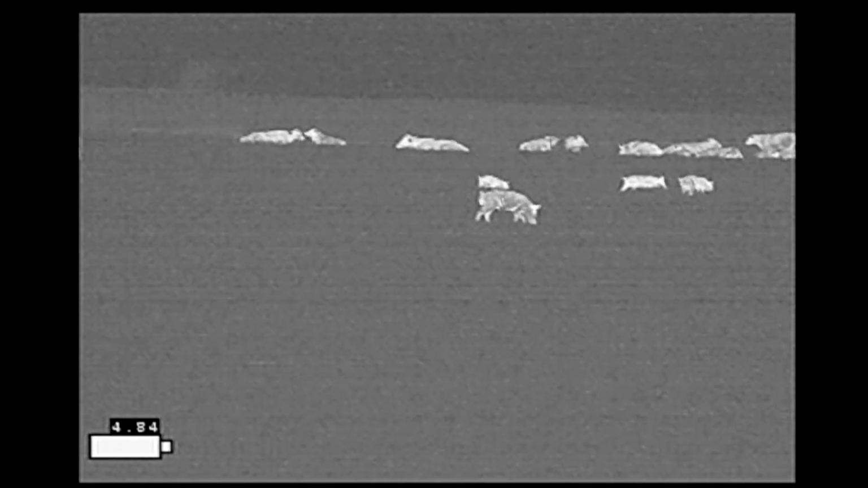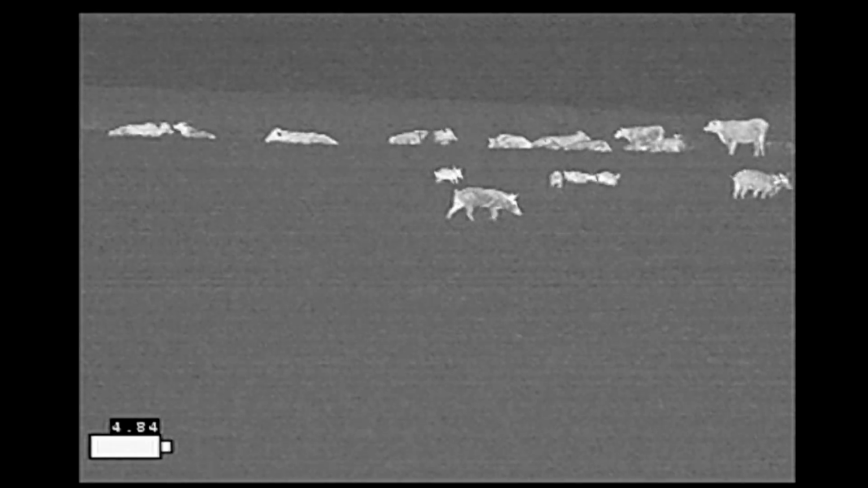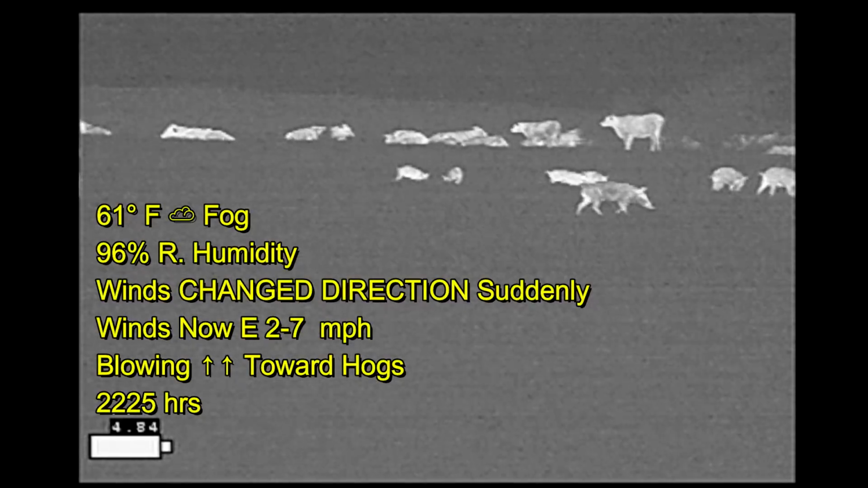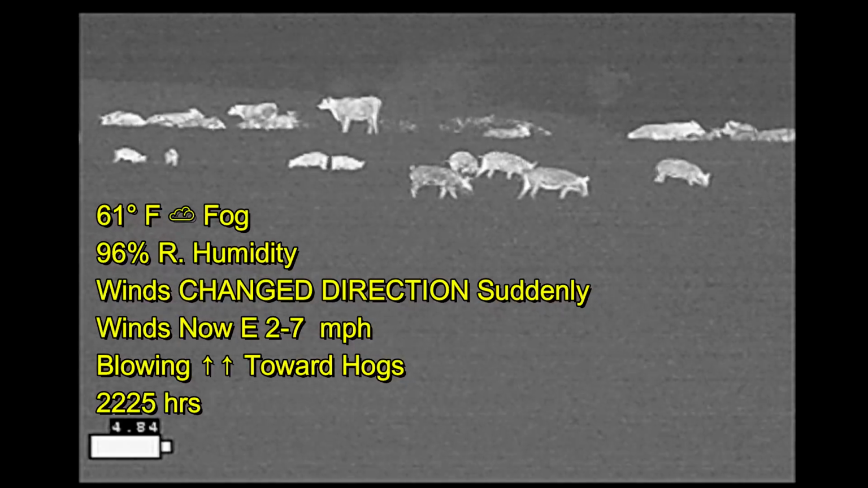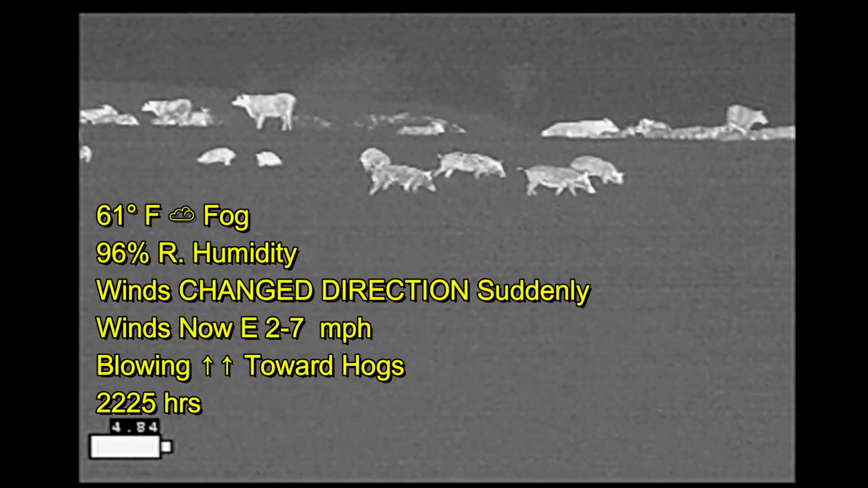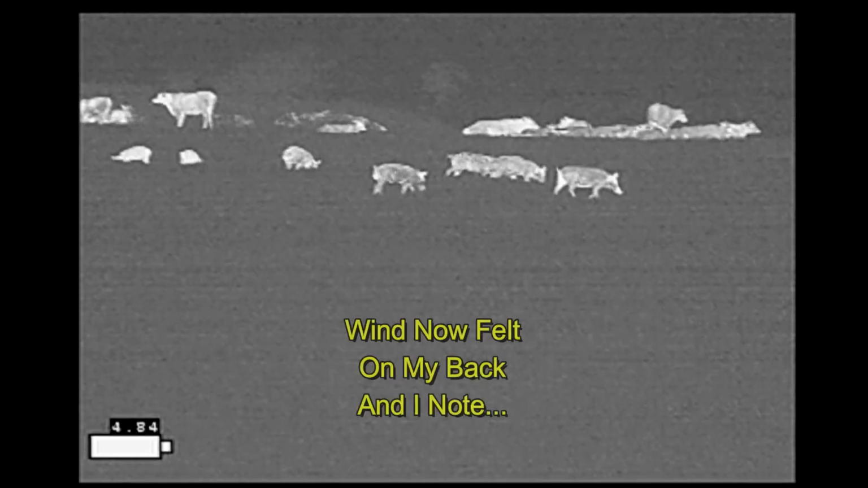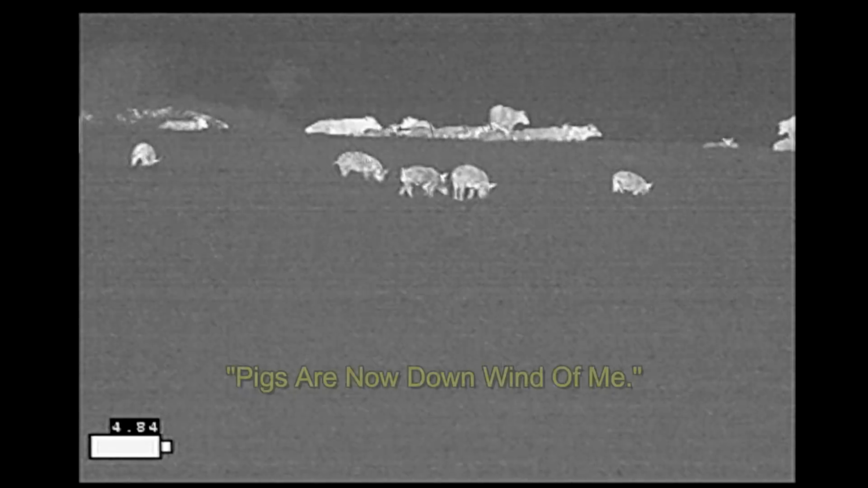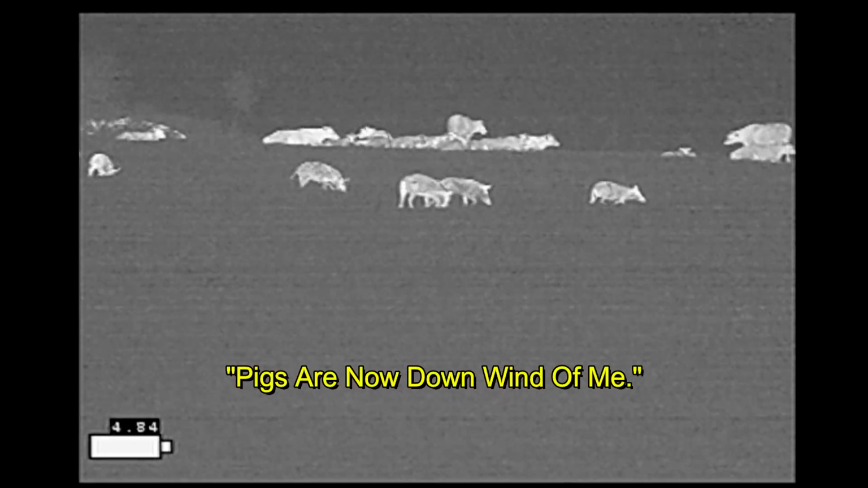So I'm just biding my time, waiting for them to come my way. And it's taken quite a while. At this point, I've been at it nearly an hour and a half, waiting on the hogs. And then I notice that the winds are changing direction. The wind is now felt on my back, and that means it's blowing towards the hogs. Pigs are now downwind of me.